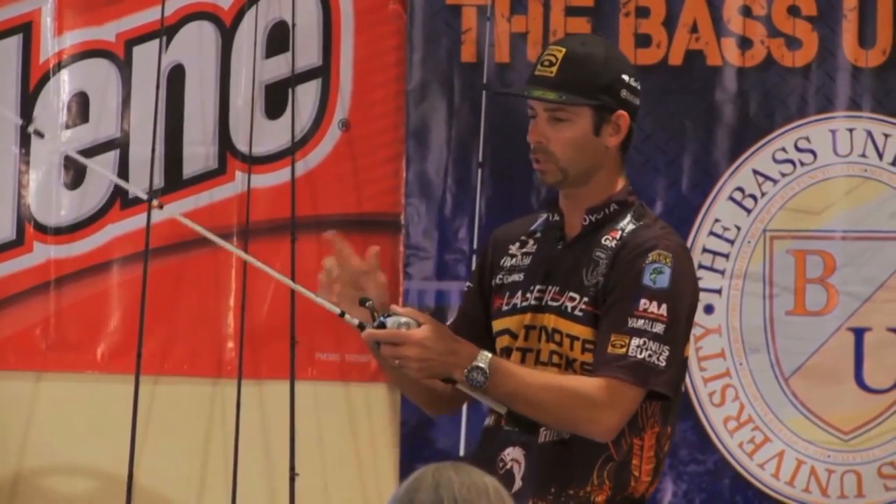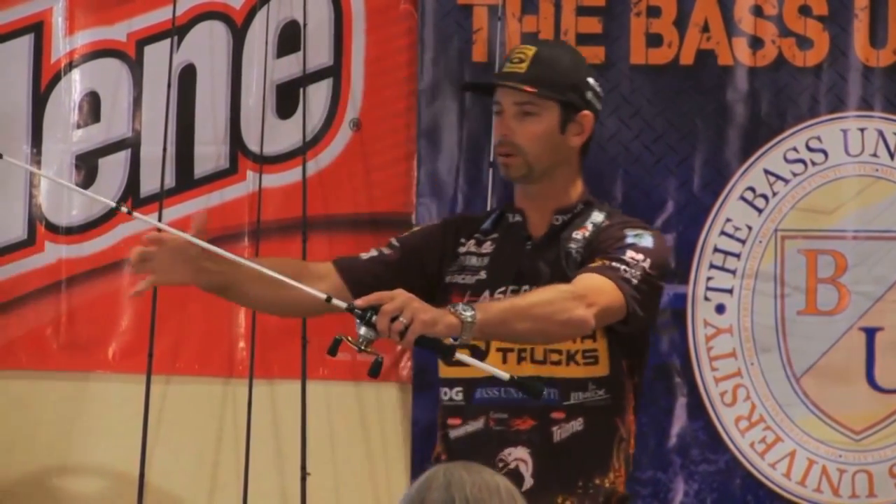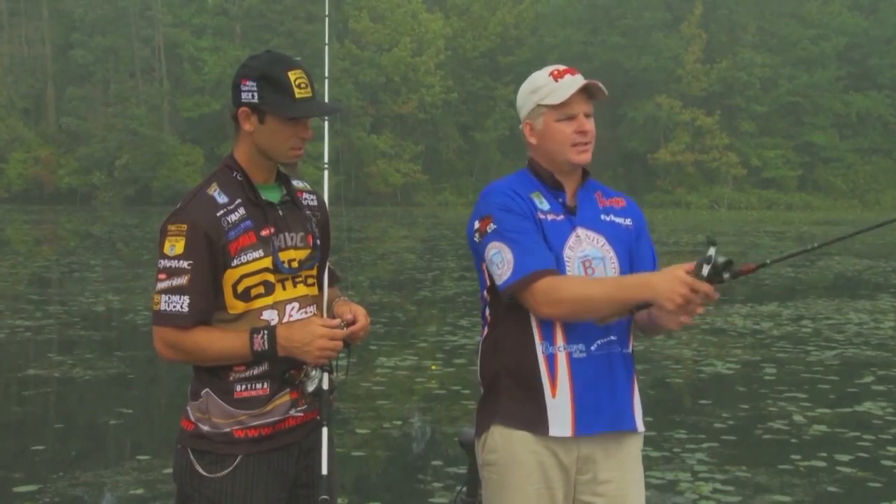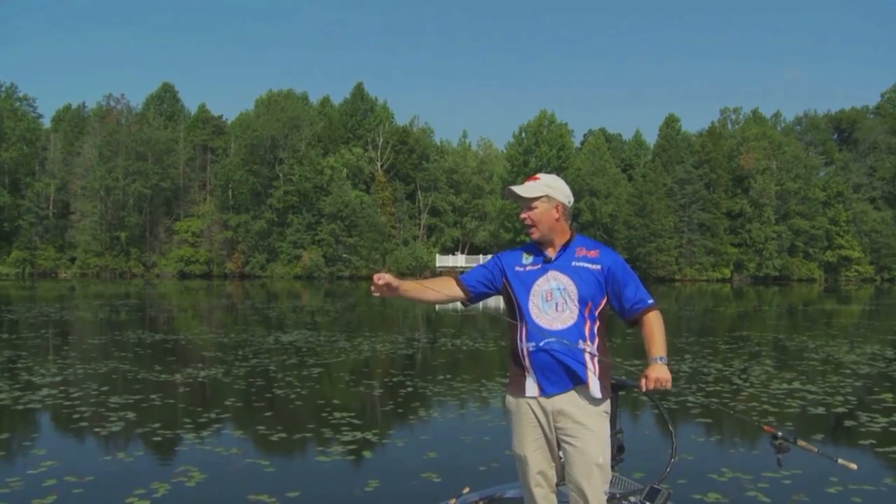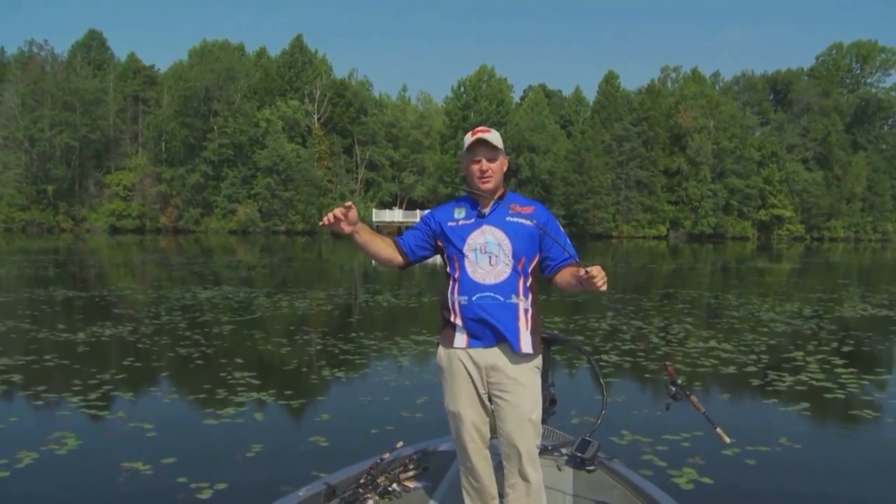Everywhere I go in the country, I'm trying to use these techniques because I catch big fish that way. We want to use that bait to help make that area even smaller and really find that sweet spot. You want something that's got a nice limber action, that's going to allow you to build pressure and keep those hooks pinned against that fish's mouth.